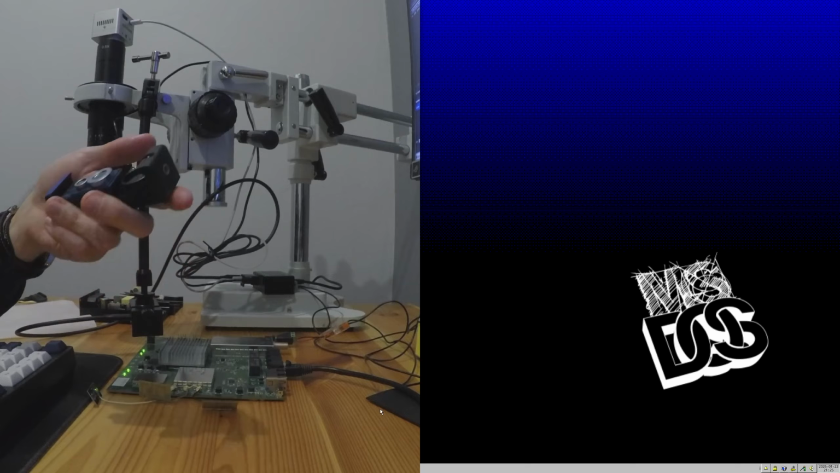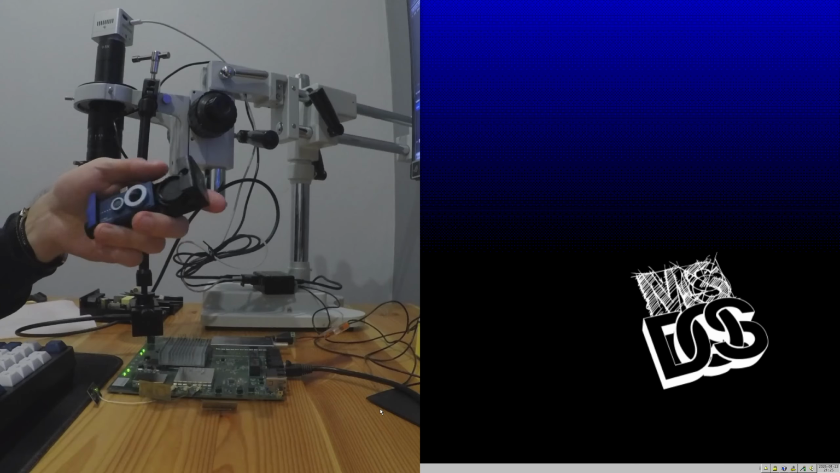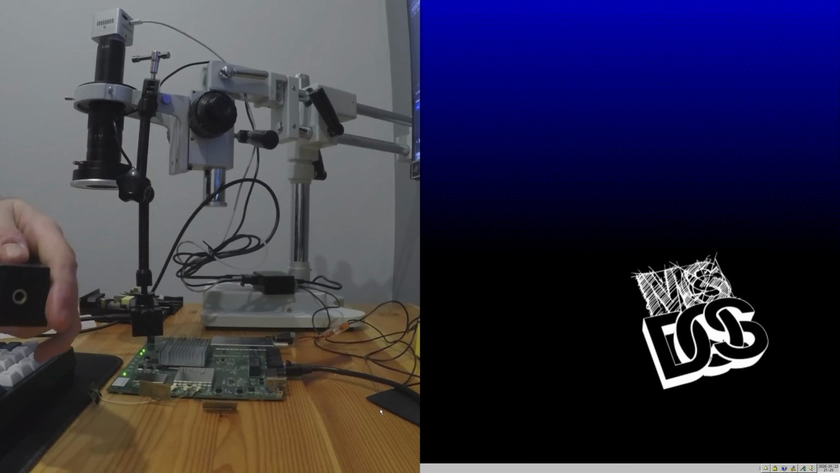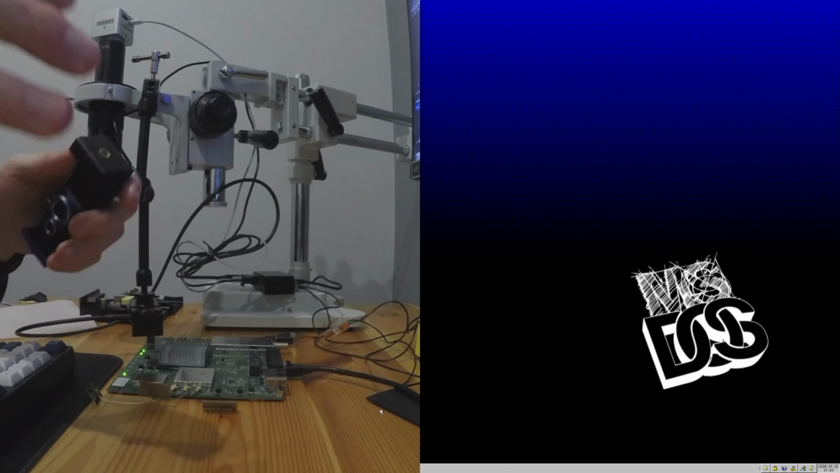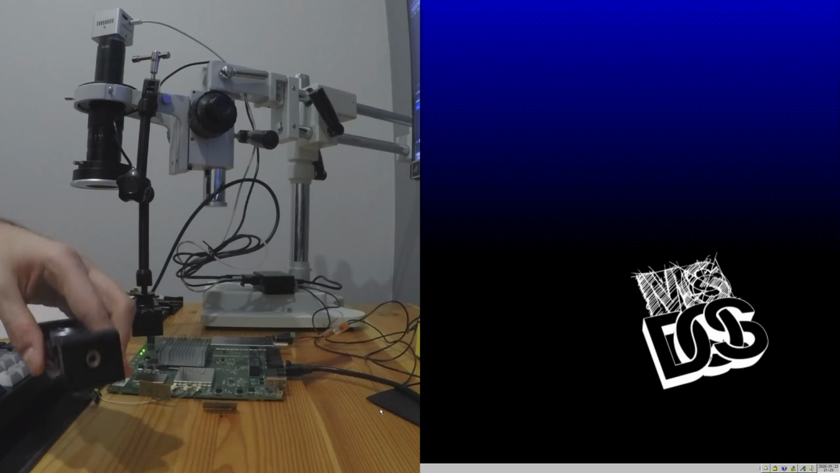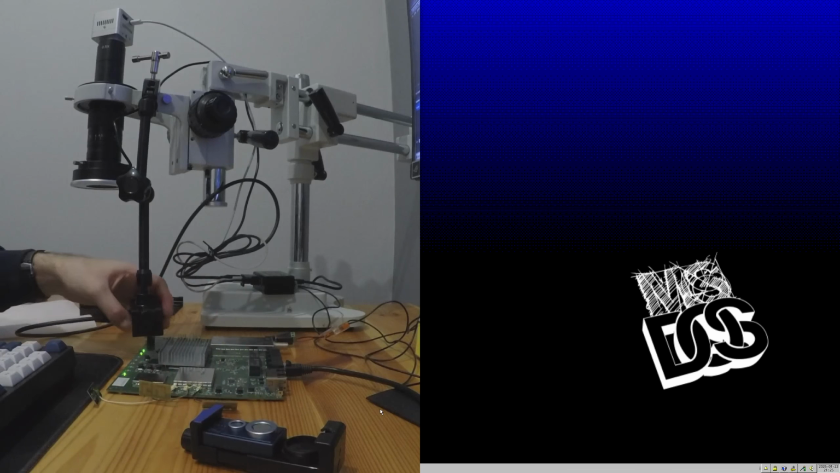It probably works quite nicely when you are looking at objects from a big distance and they are big objects and not in close proximity to one another. But in case of SMD, where the small components are packed very tightly together, this visible light image is not really helpful.